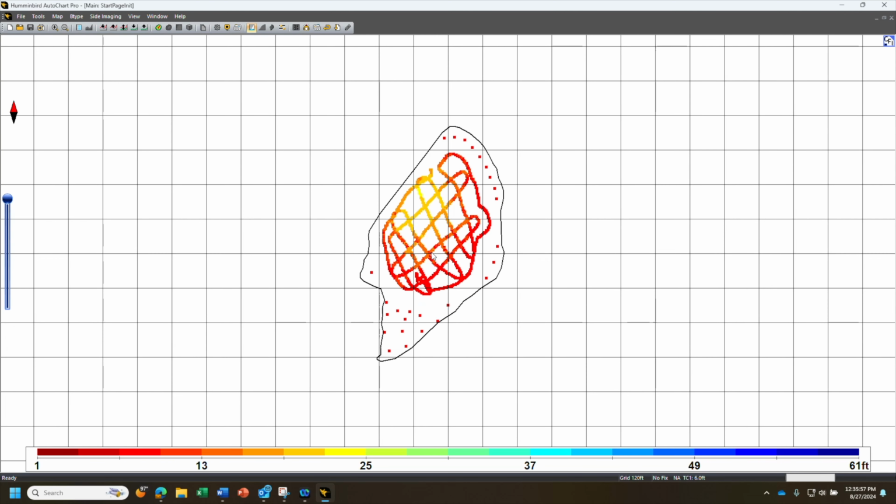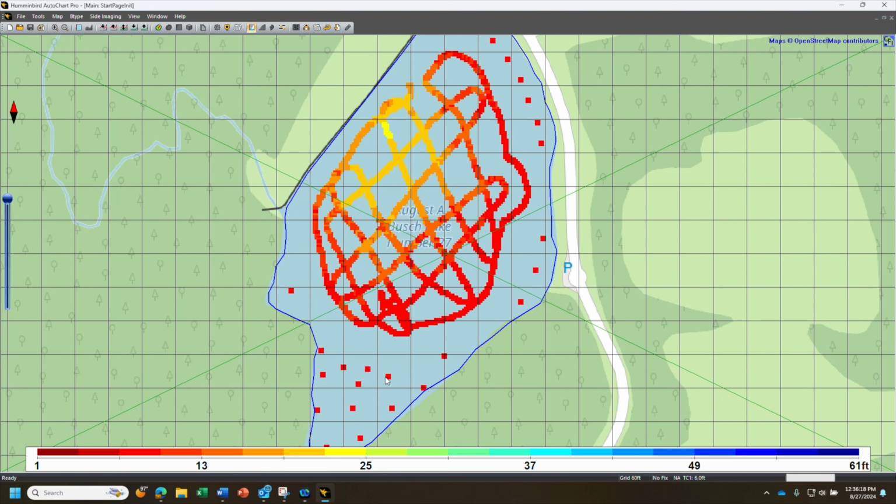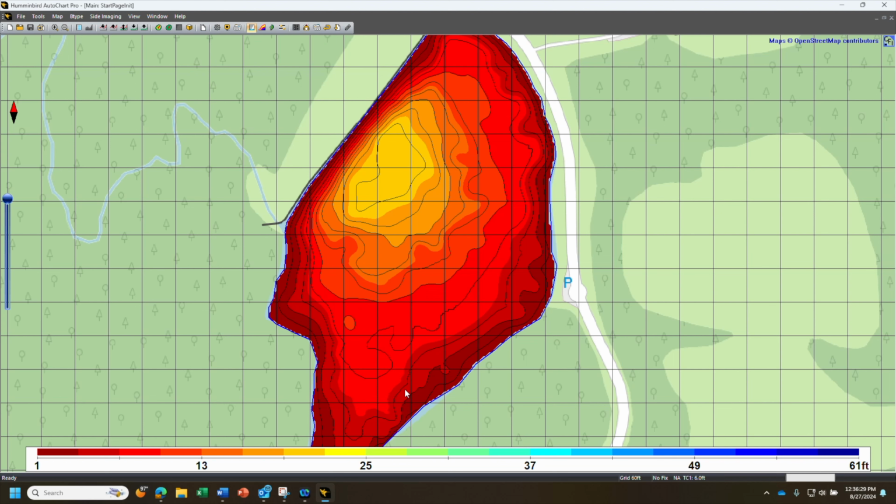So we're back here. It loaded in with those points, so the data saved. Turn the background map back on here, and everything looks good here. There's no random depth points, so you can go ahead and generate the actual map. So click Create Map, and this is the map that generates.